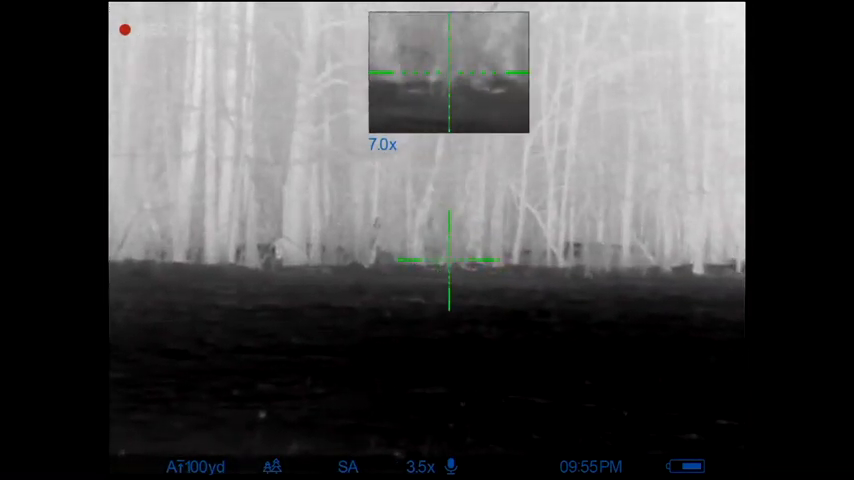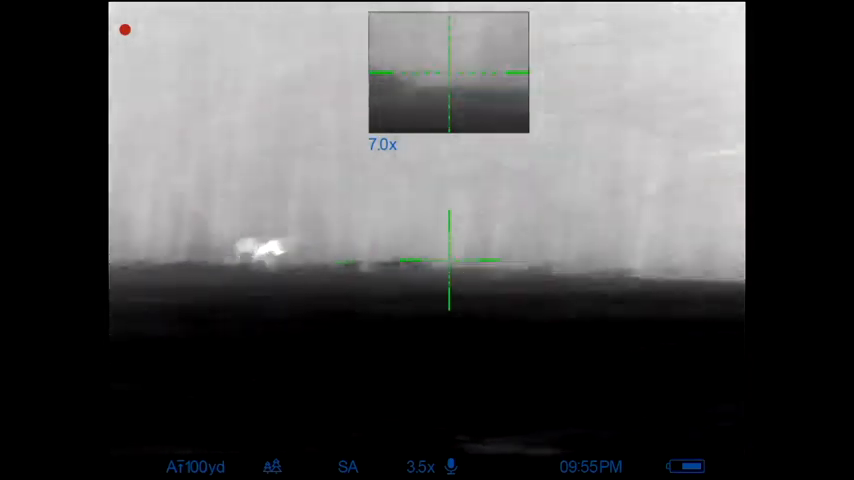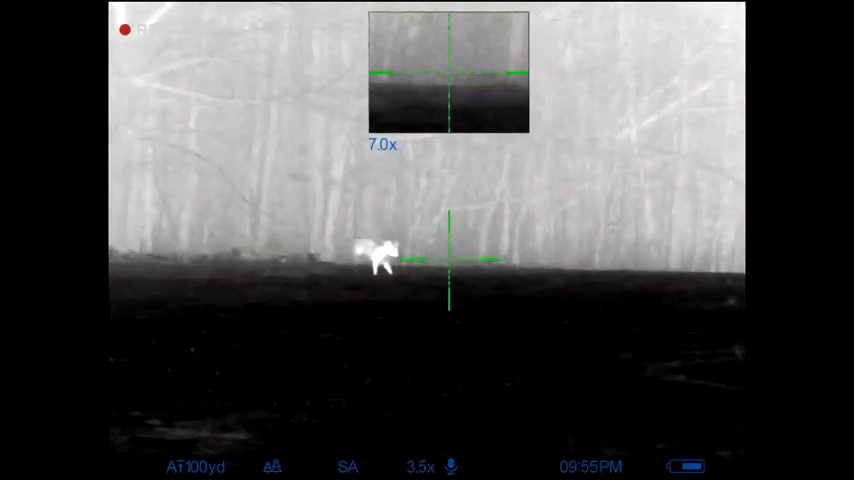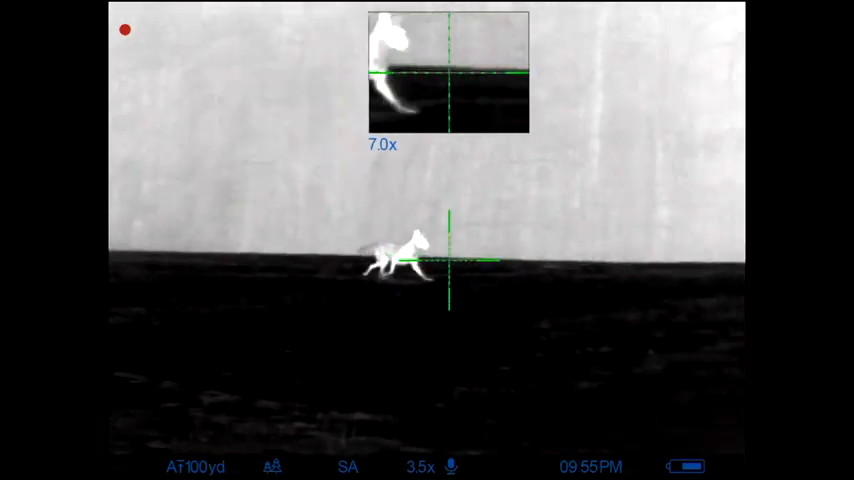We got on our scopes. He poked out. Didn't see anything else with him at first. He poked out and he was charging hard to the call. And he pulled up and gave us a perfect shot. Brad actually whistled at him.